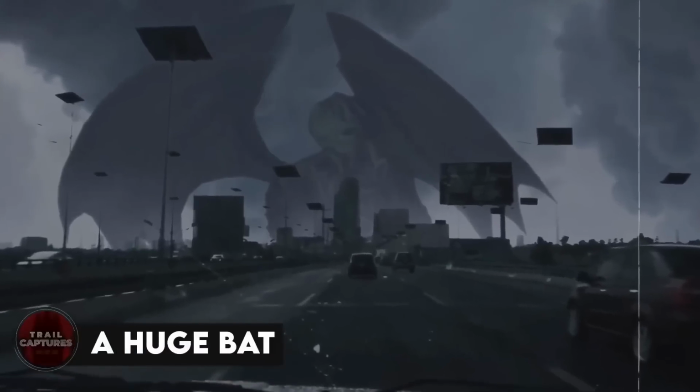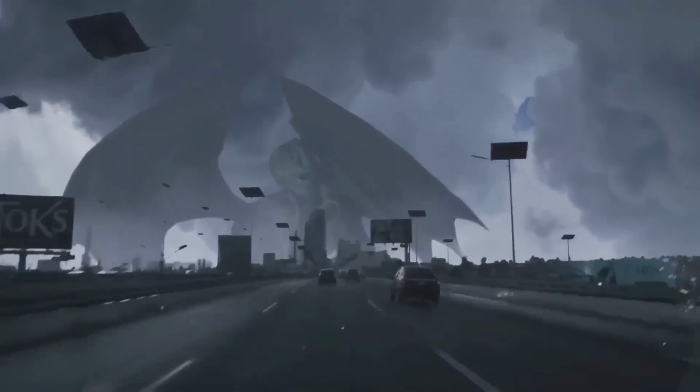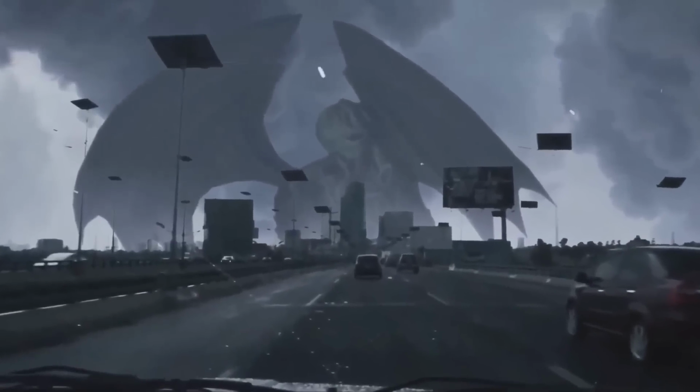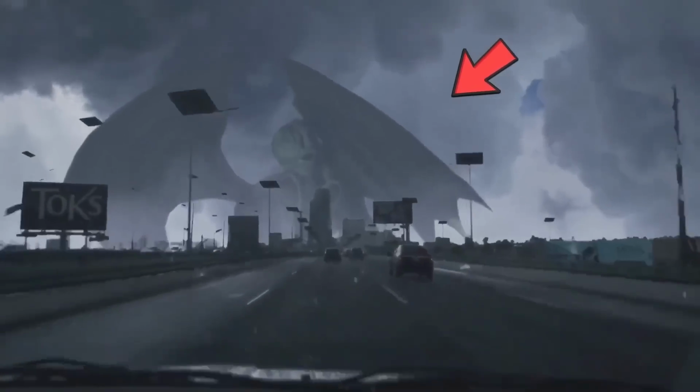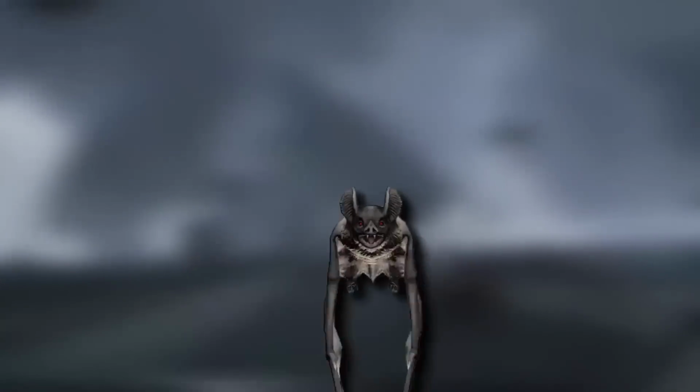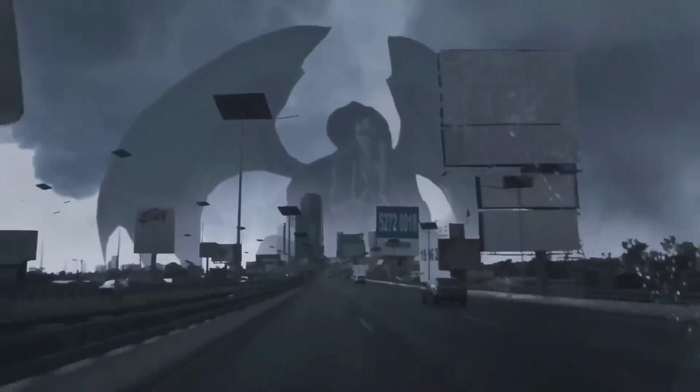A huge bat. It was a stormy day when this guy decided to go on a drive, and he never expected what he was going to see on his way. It was a massive bat, the largest anyone has ever seen. Or was it even a bat? It could be an alien too. You let us know what you guys think.